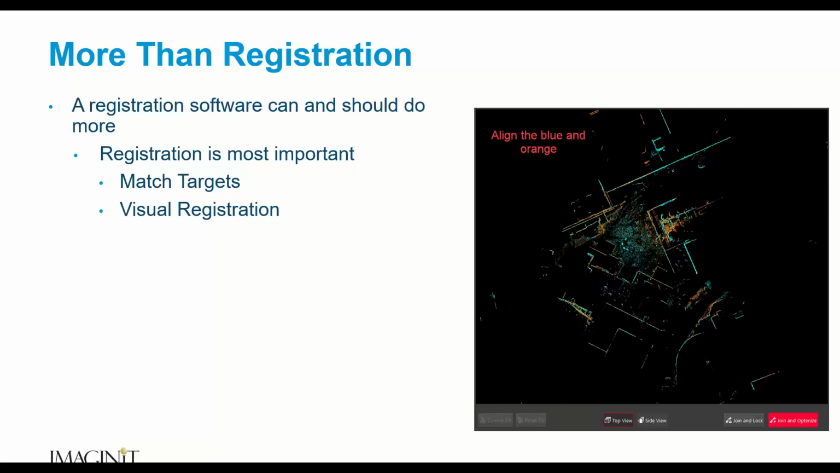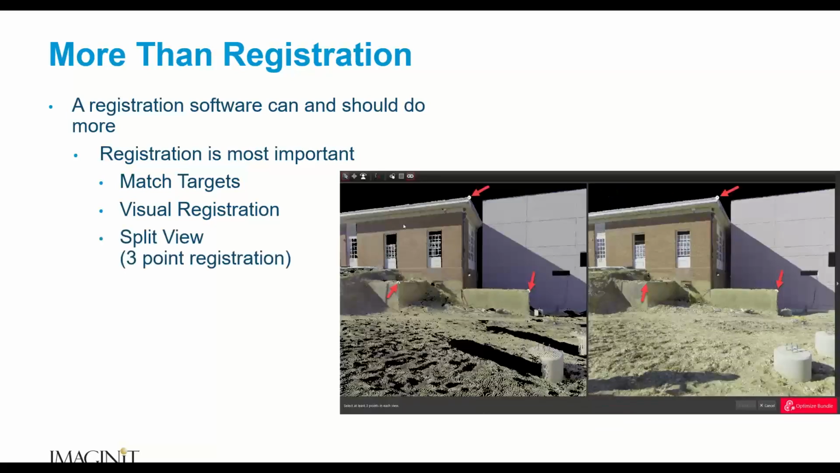And then there's everybody's favorite. People love when I show them this one in a class, right? Again, this is very similar in many other software packages. I'm just using Leica as an example. In this case, what we have to do is use 3 common points to collect and register our data.